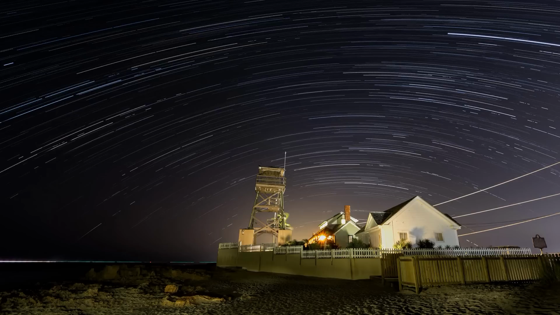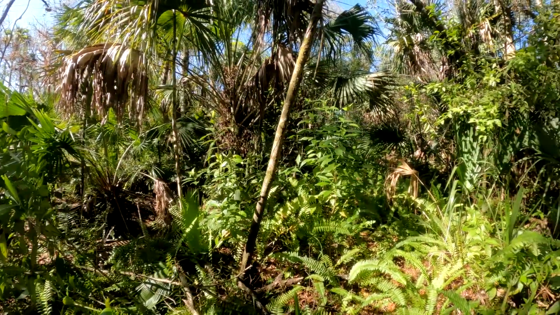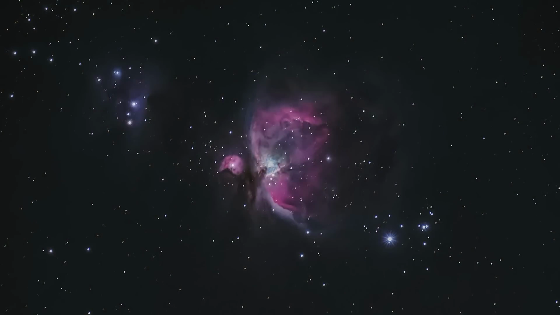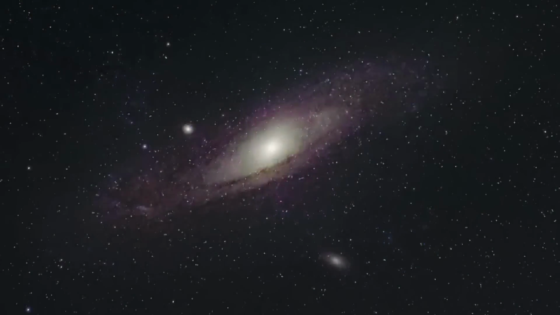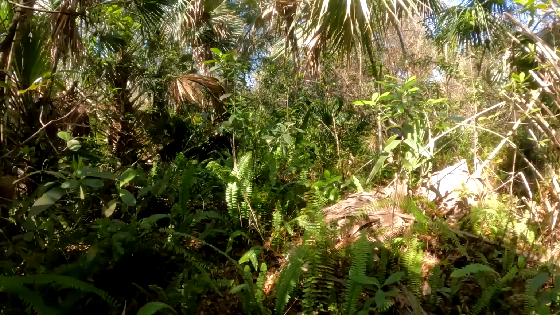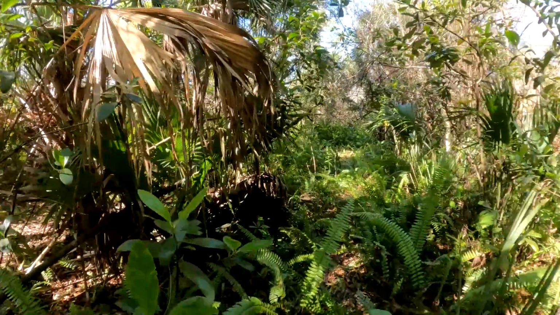And then once Milky Way season was over in September or so, I got into kind of some deep space astrophotography, where I was doing some Orion Nebula photos, some Andromeda galaxy pictures, some Pleiades star clusters. So there's just endless targets in the night sky to do some astrophotography, which I really like the technical aspect of that. But I'm never going to stop doing this trail camera thing.